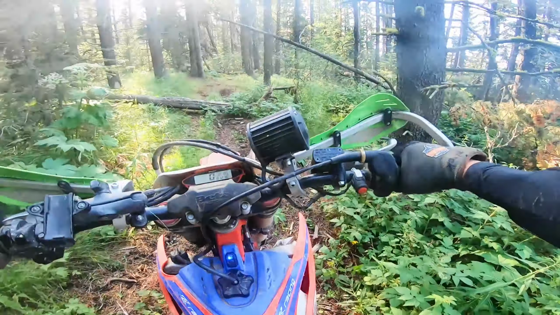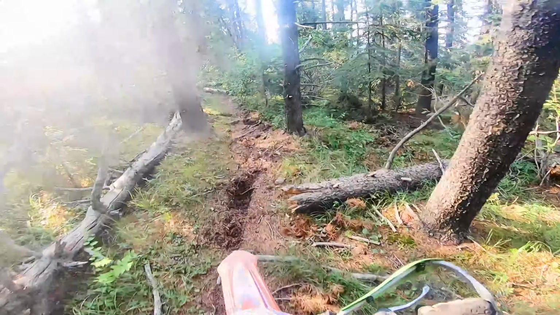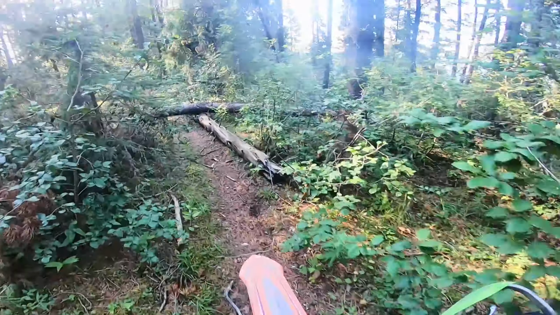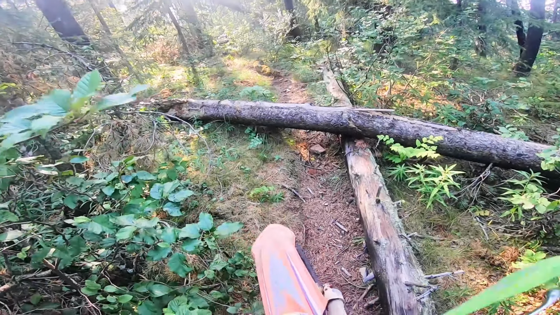Easiest in this case is just to get it to a better position to get over that. It's not an uncommon technique. Of course, the ideal position would be to stay on the bike the entire time.